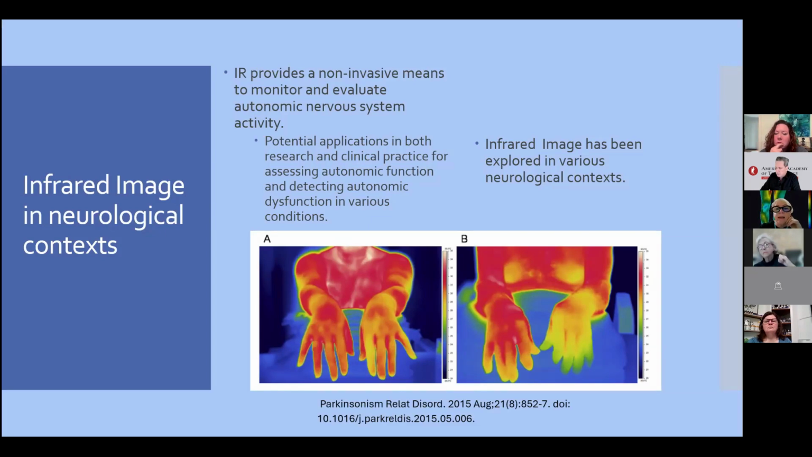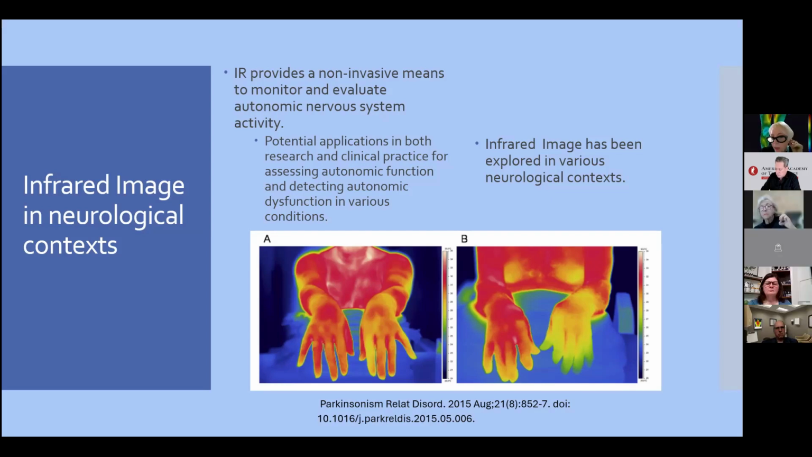In this image A, for example, we have a control subject without Parkinson's disease or other neurological conditions after a cold stress test, which is a provocative test for the sympathetic nervous system.